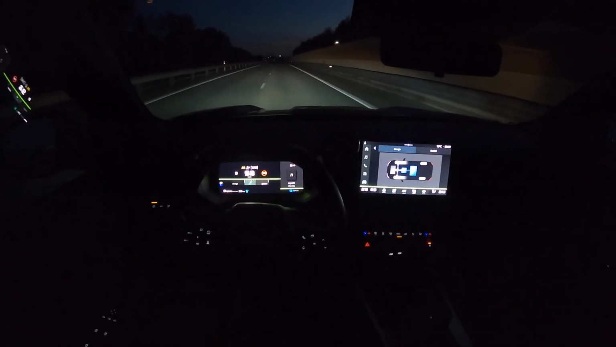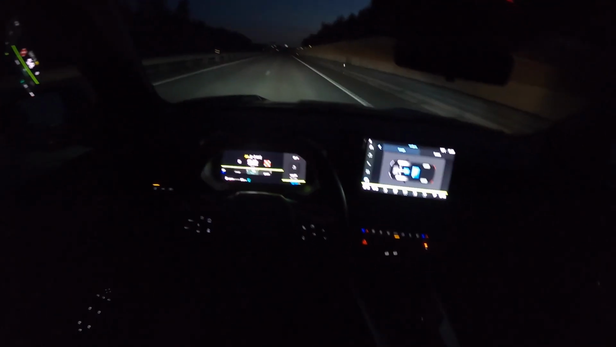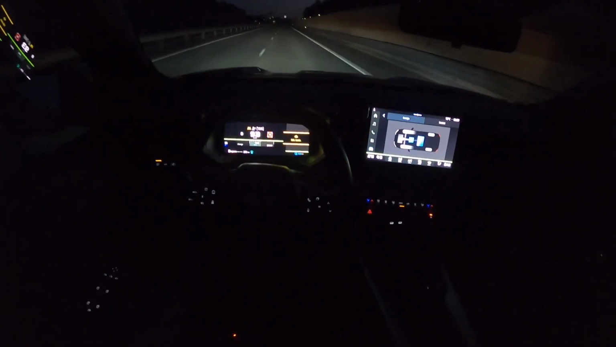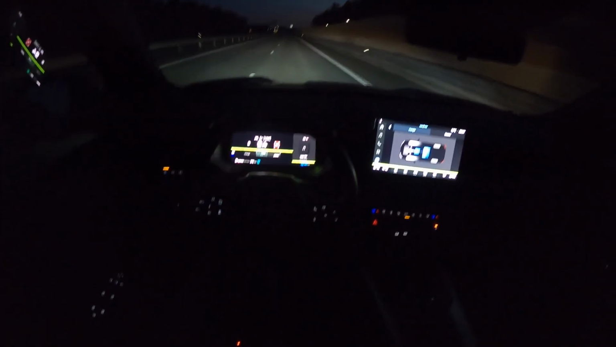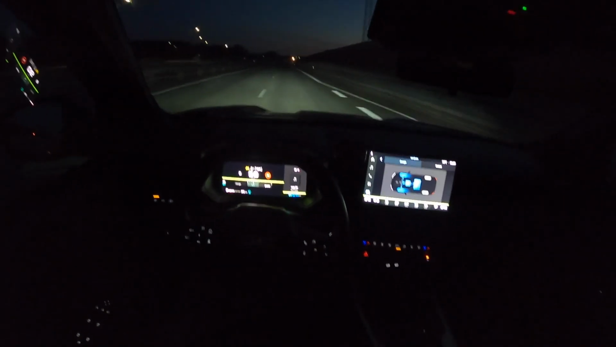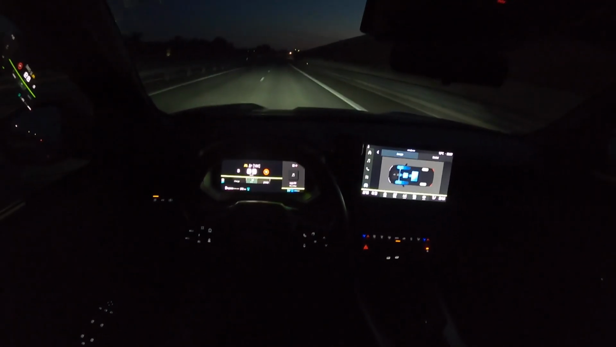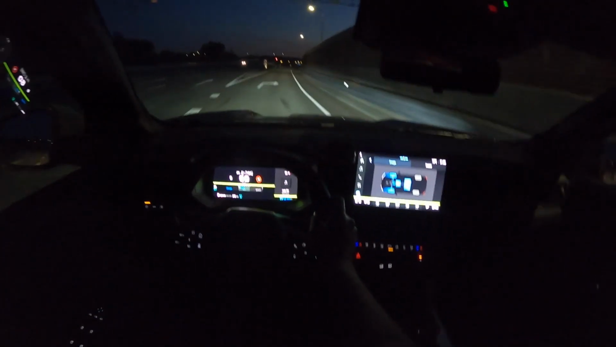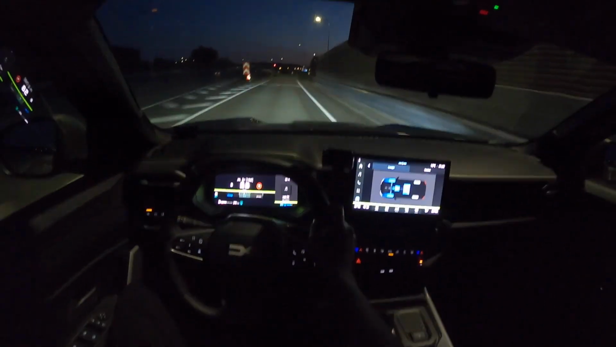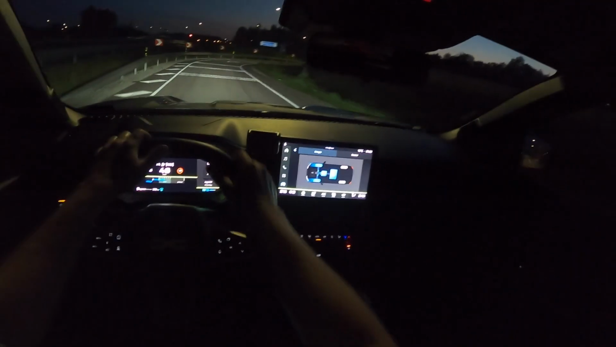Maybe I explained it to you in the Spaces video. I don't remember, but it works really well. It has the acoustic windshield, which the Duster doesn't have. It will keep the wind noise down, especially on the highway and at higher speeds.